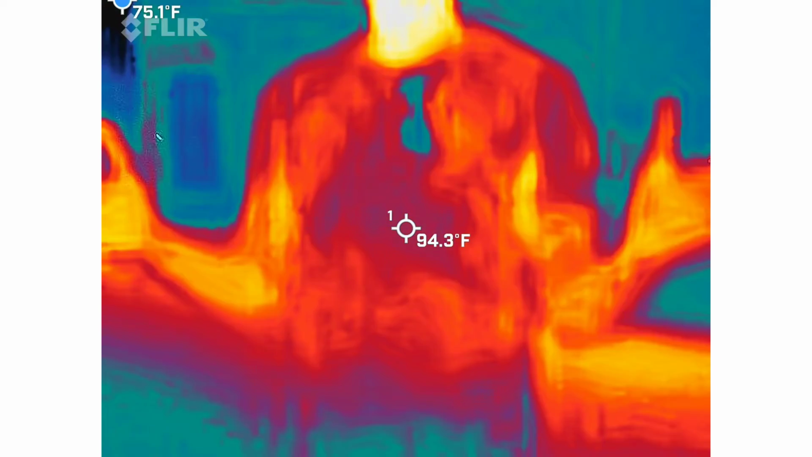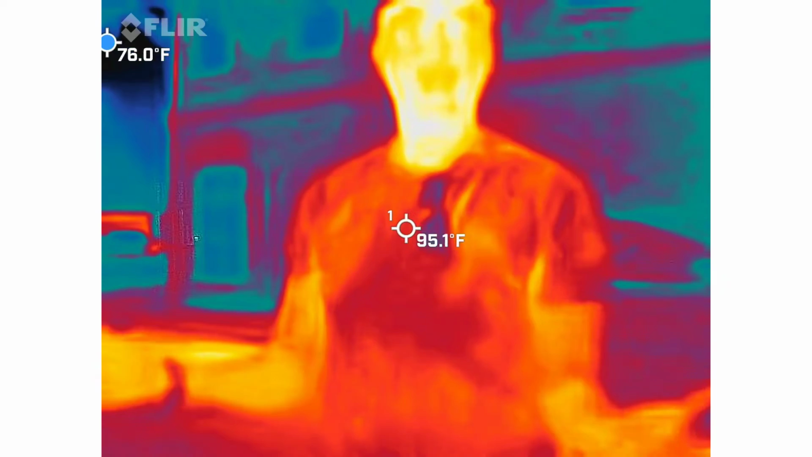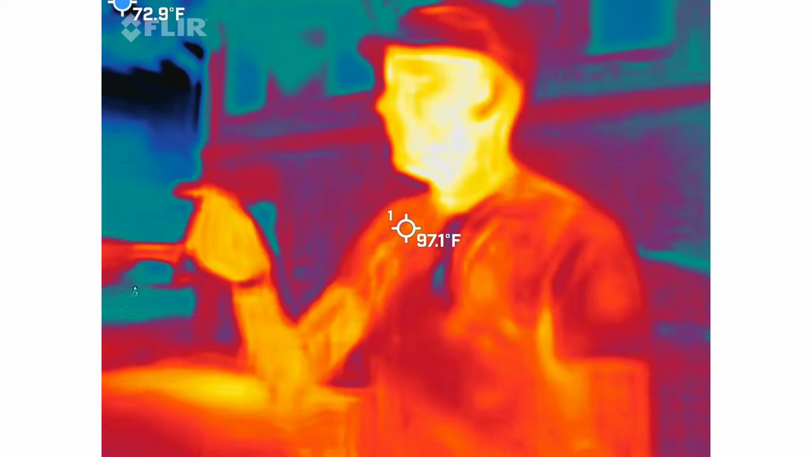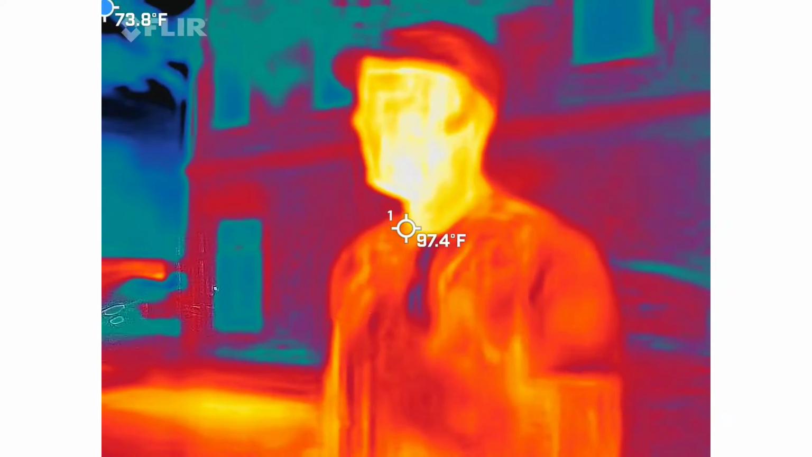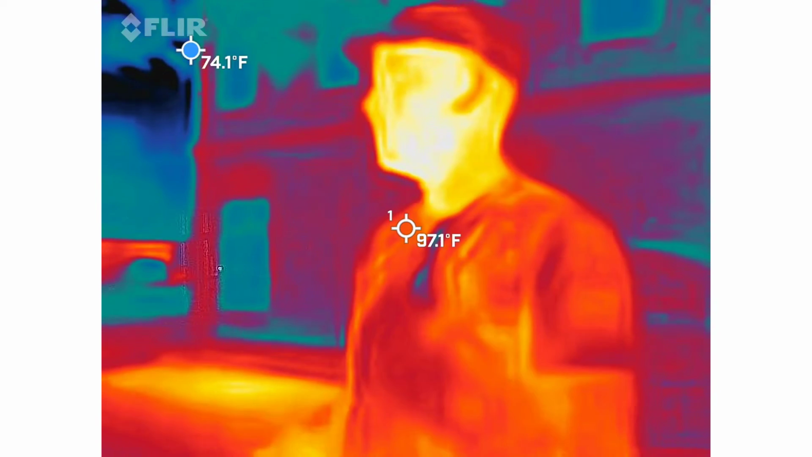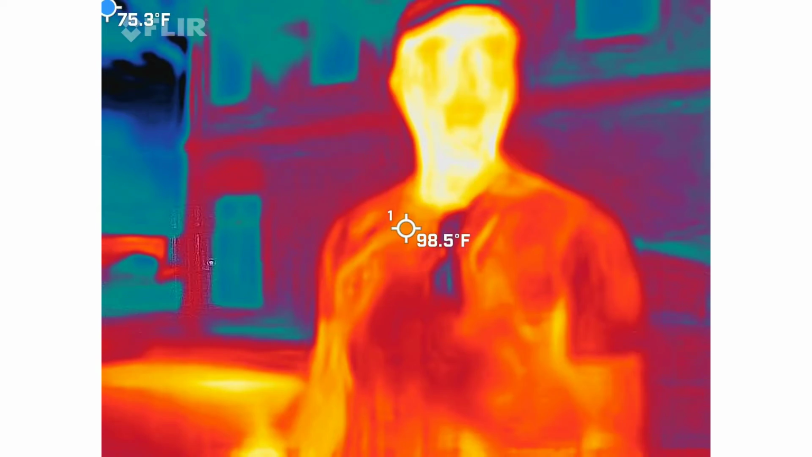I splice all the videos together, and if you start off sideways, we have a sideways video because YouTube doesn't know the flippies. There's also a blue dot bouncing around on that screen. That blue dot is giving you the coldest spot in the frame at that moment. It's also going to give you a temperature, and then we have an ambient temperature in the center. So it kind of helps direct your eye to find those cold spots, is basically what it's doing.